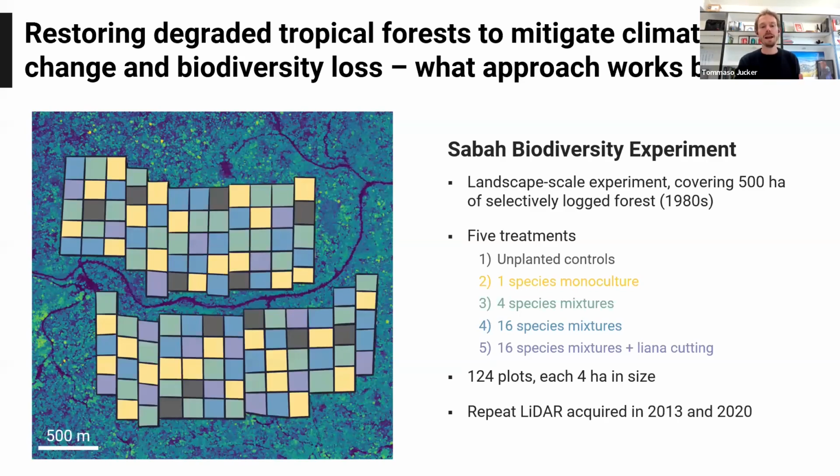And to do that, we are going to leverage what in my mind is a unique study site in Sabah in Malaysian Borneo, and this is the Sabah Biodiversity Experiment. The Sabah Biodiversity Experiment was set up by Andy Hector in the early 2000s, and it's this large-scale landscape experiment where we basically have a patch of forest which was selectively logged until the 1980s. It's about 500 hectares in size, so it's really quite large.